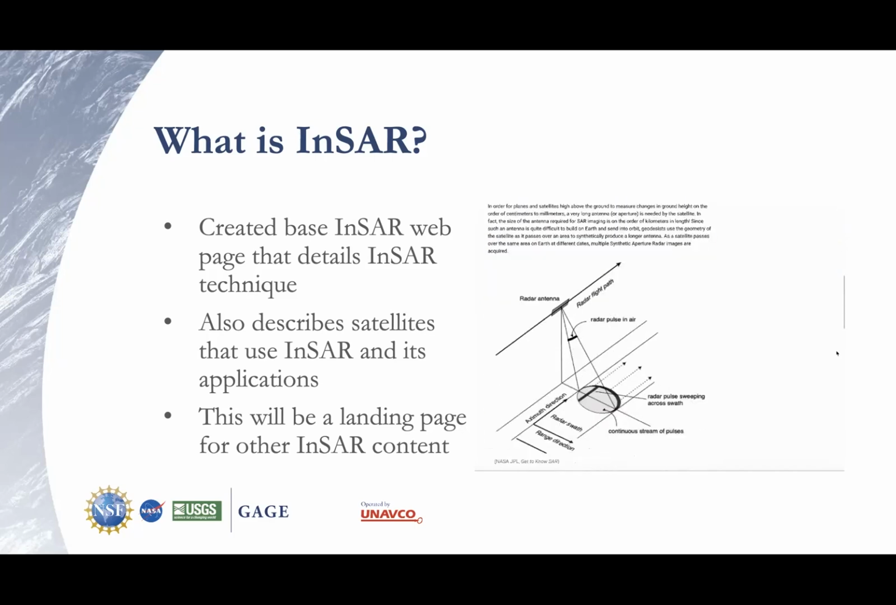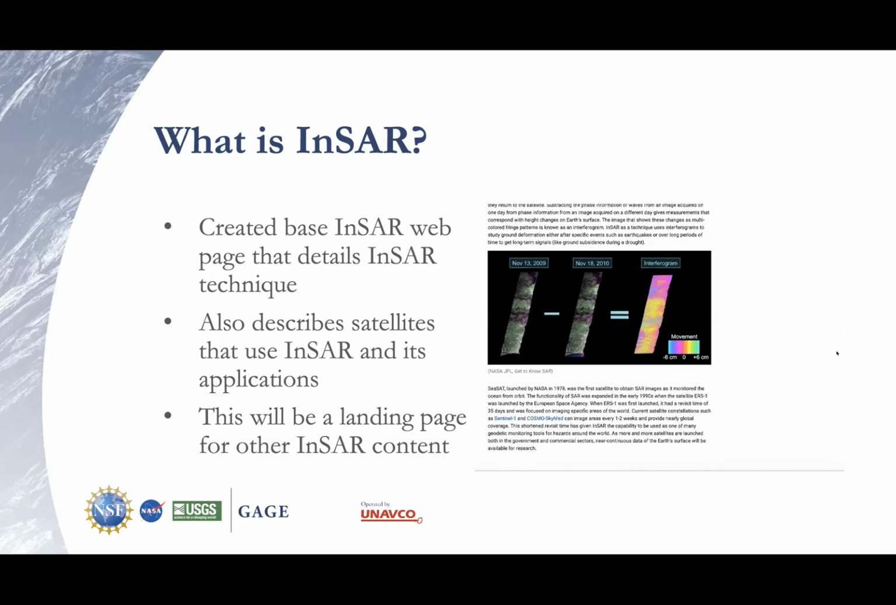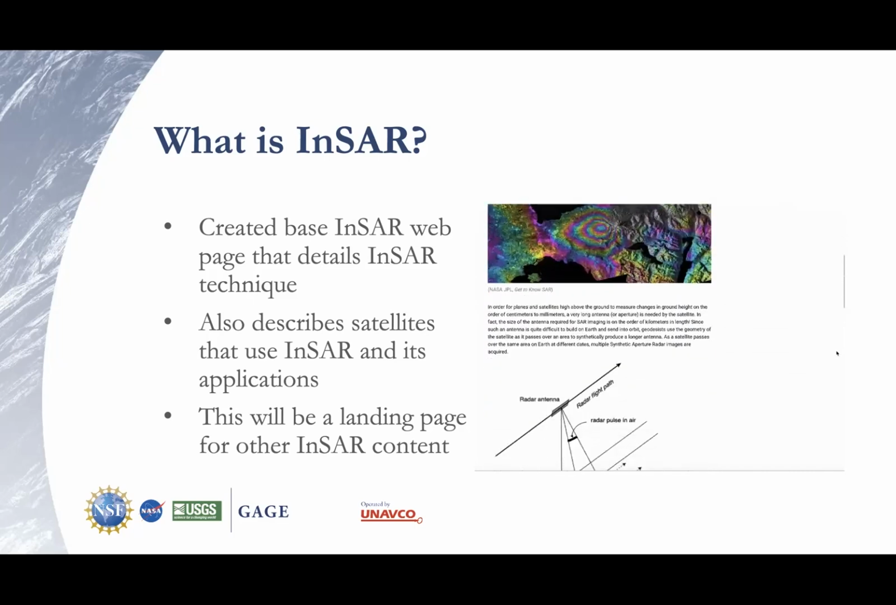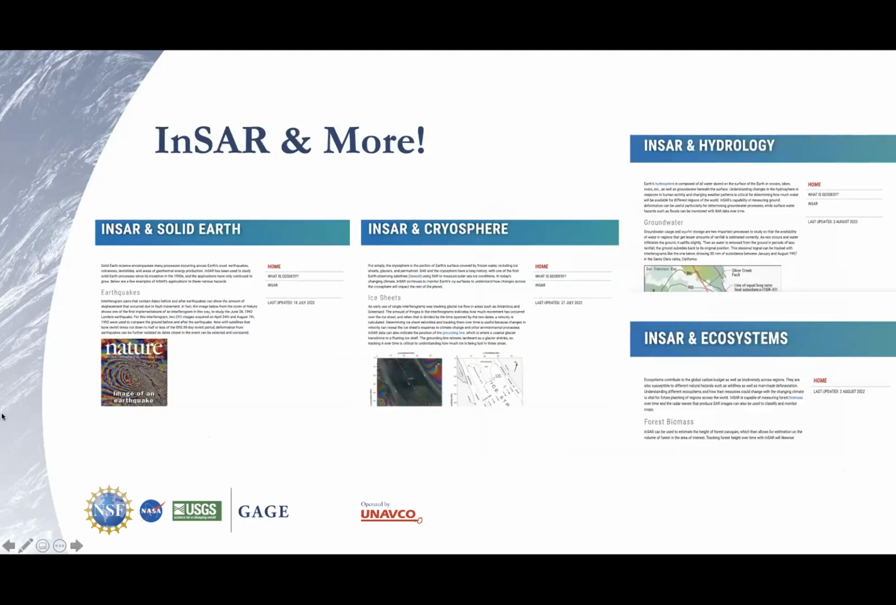I come from a very solid Earth background as I study volcanoes with InSAR, but I wanted to expand on that, both for my knowledge and also so that the resources that are available can be for a wide range. So essentially, that was another part of what I got to do this summer. I wrote 4 pages of the different application realms for InSAR. I got to do my bread and butter, InSAR and solid Earth, but then I got to learn a lot about InSAR and cryosphere, hydrology, and ecosystems, which was honestly a ton of fun.